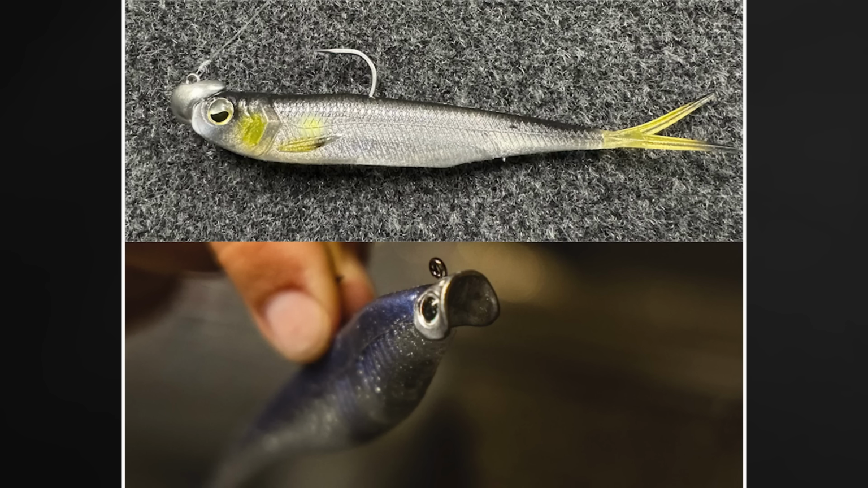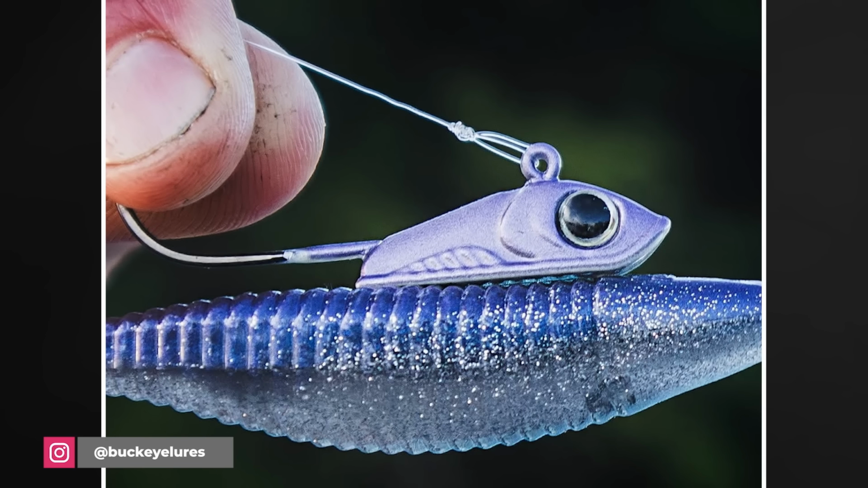I gotta mention too that we have more and more top weighted jig heads that are designed to get that all-important roll with a minnow. Here's a couple, and one of the most interesting to me is the new Buckeye Piggyback. Now take a good look at that picture. Do you see how the head doesn't need to be right at the front of the bait? Pretty interesting, and it might be real useful at times.